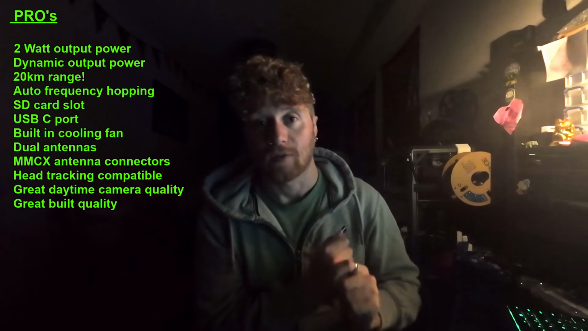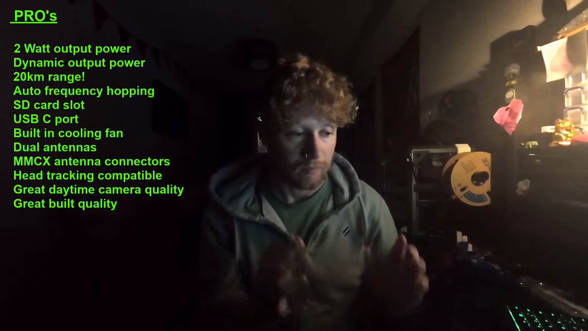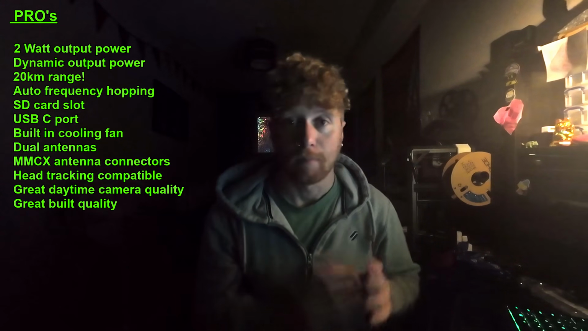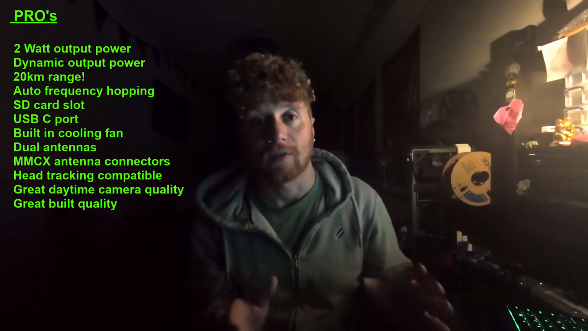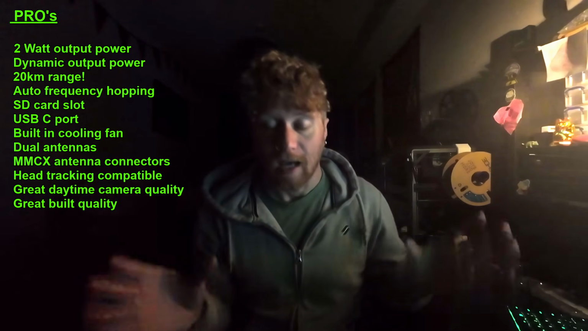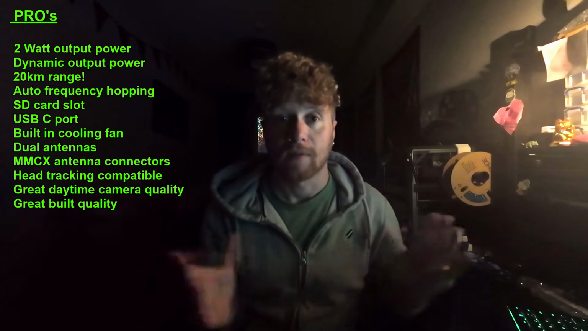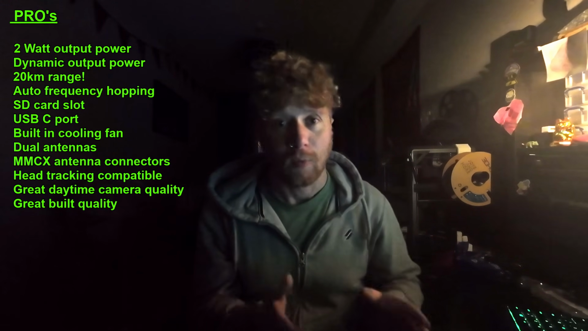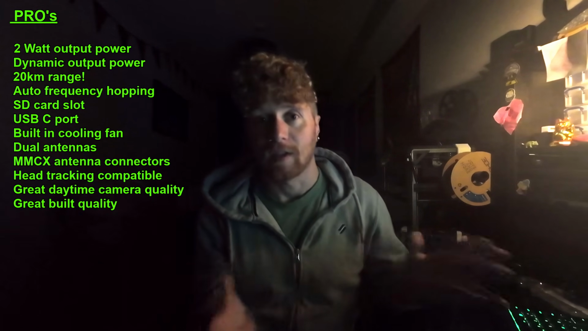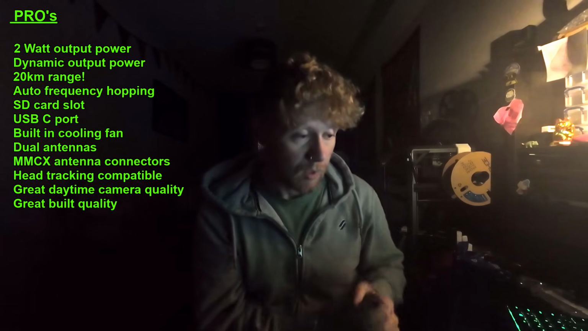Absolutely love the fact that it's got a USB-C port and a proper SD card slot. Those are fantastic features. Love the fact it's got a fan built into it. Love the build quality of it. Love the MMCX connectors for the antennas. Ultimately, I just love just about everything about this kit. I pretty much have nothing but praise about it. And 99.9% of people are going to be using this in the daytime, so I don't really have any critique about that. In the daytime, as you saw, it works very, very well.